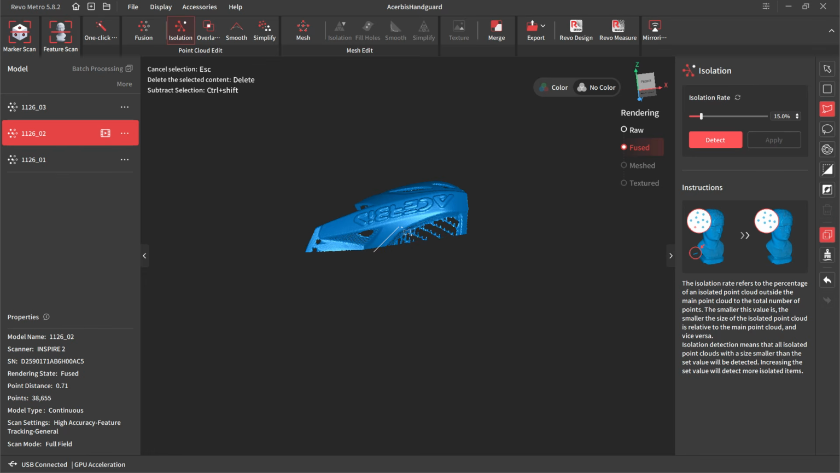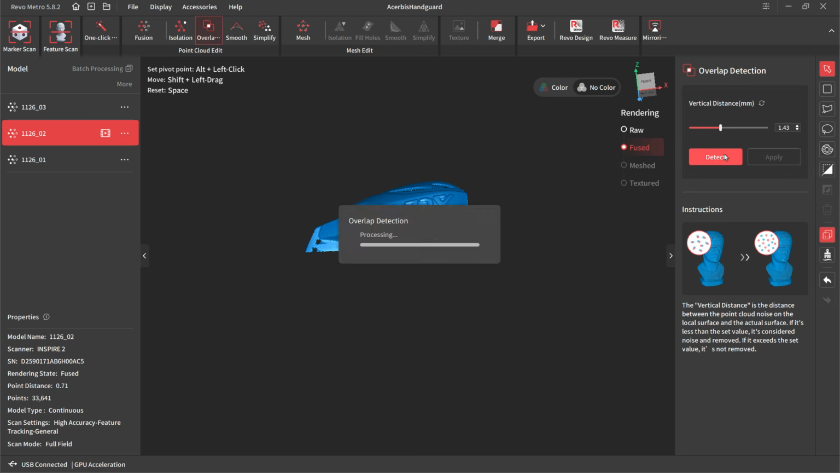And I think I'm going to cut this out as well because this will end up causing problems when we merge scans together. And then I'm only going to do these two. I'll do overlap detection. And it found a couple of points. And then we'll move over to merge.